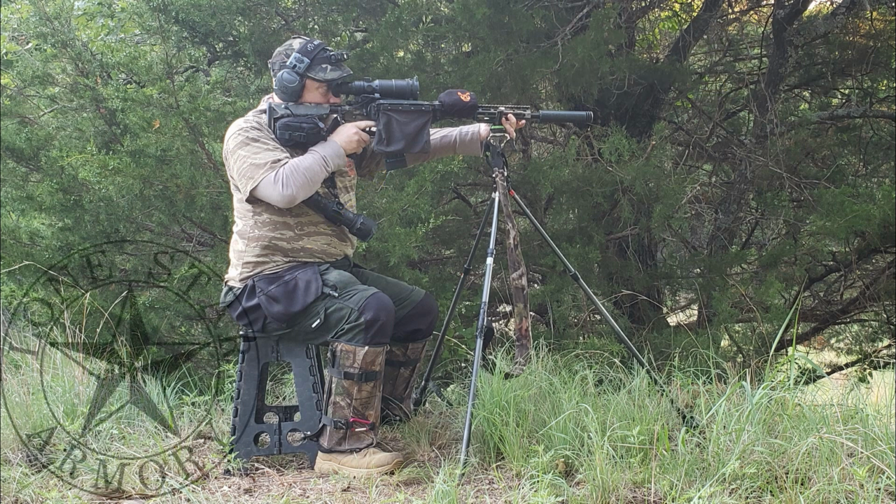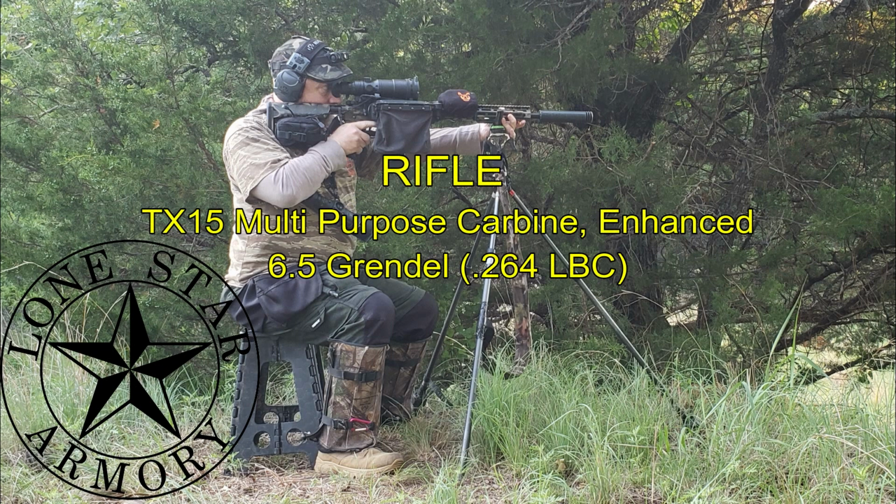And then there is my iconic rifle. It is a Lone Star Armory TX15 Multi Purpose Carbine Enhanced in 6.5 Grendel. This is an excellent piece of kit. I've only had it for a couple years now. I lost track of the number of rounds I had through it after 5,300 and something. So I'm sure I'm over 6,000 rounds at this point, and it is still a wonderfully shooting rifle.